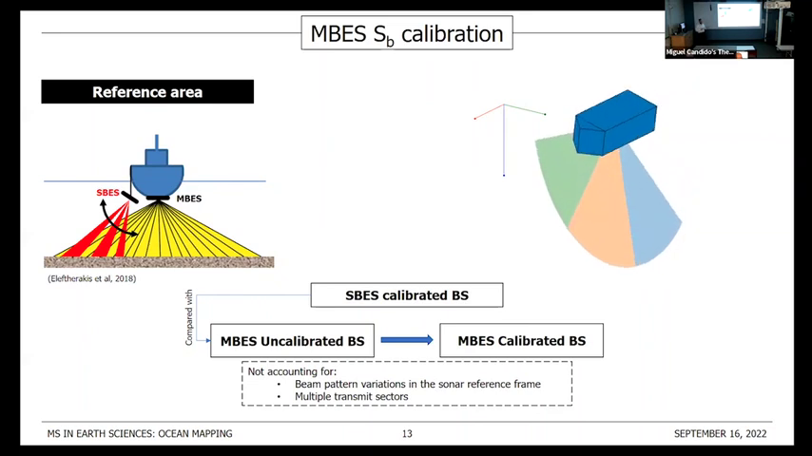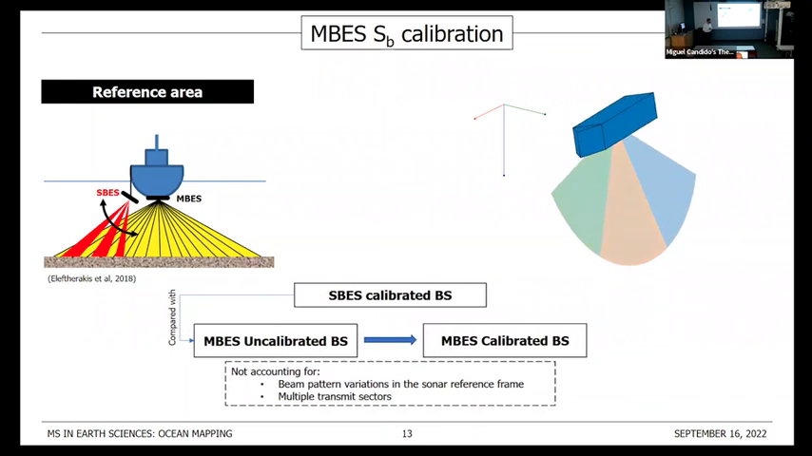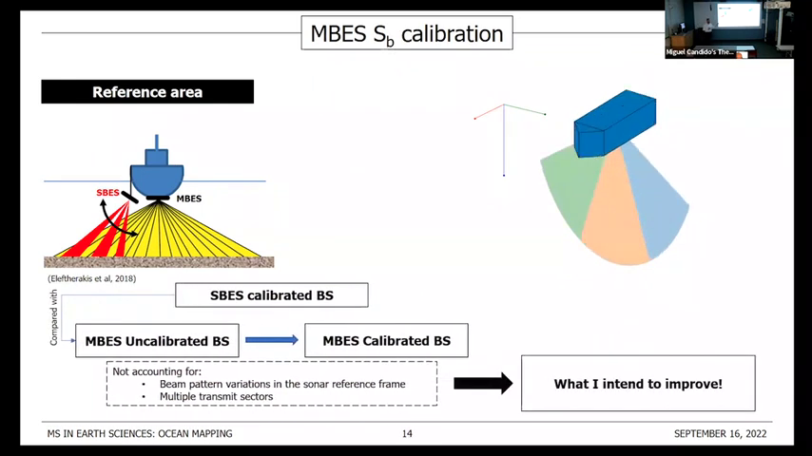And they used the single sector sonar. So they also didn't account for that feature. And what I intend to do is to build upon that previous work, but account for these extra complications.